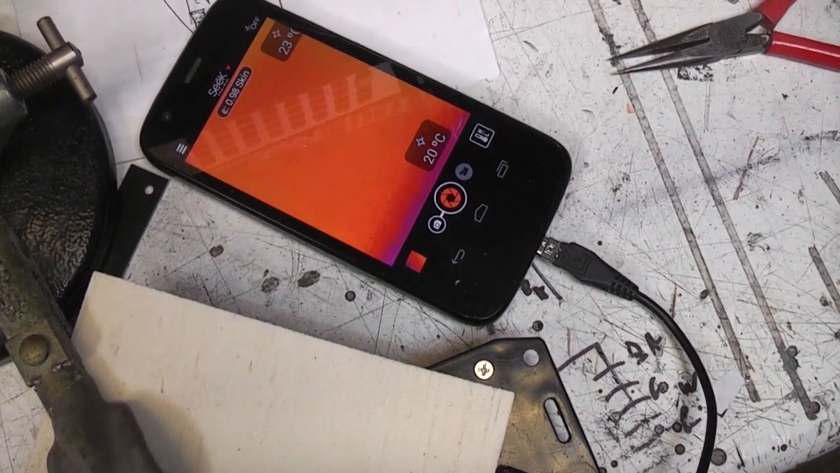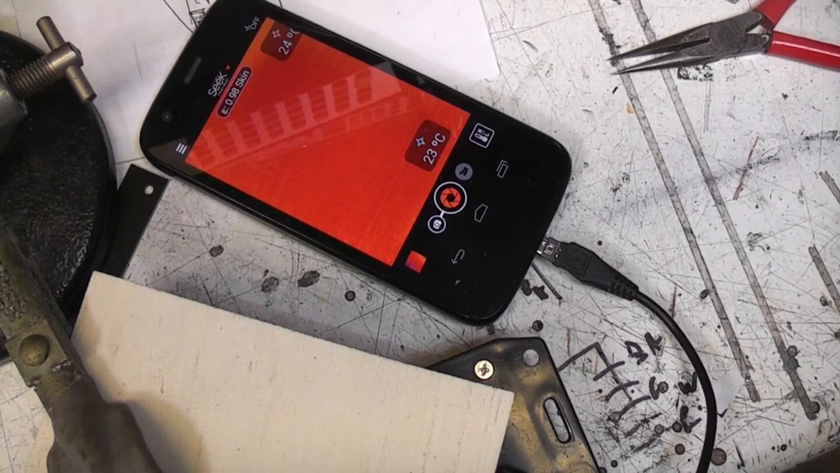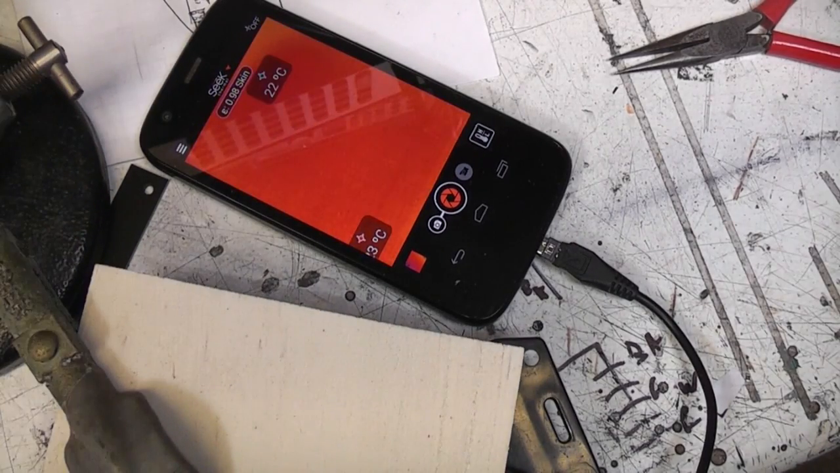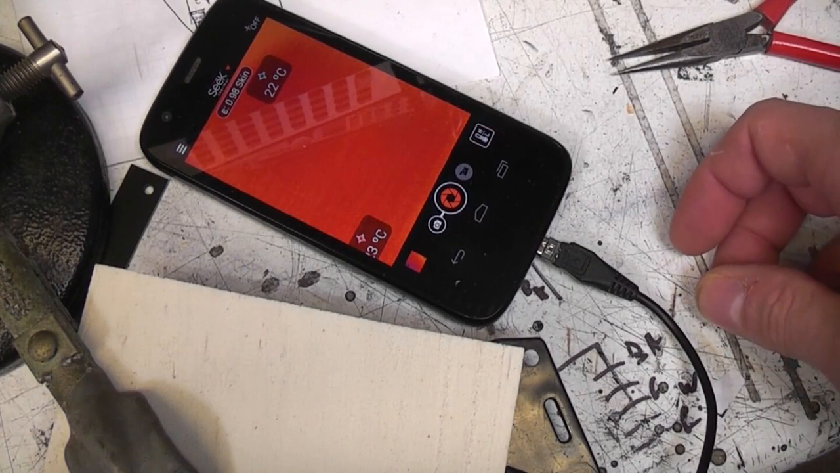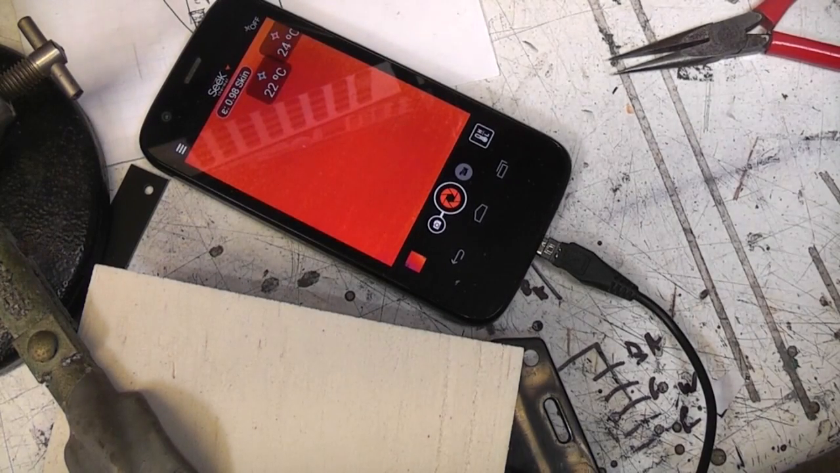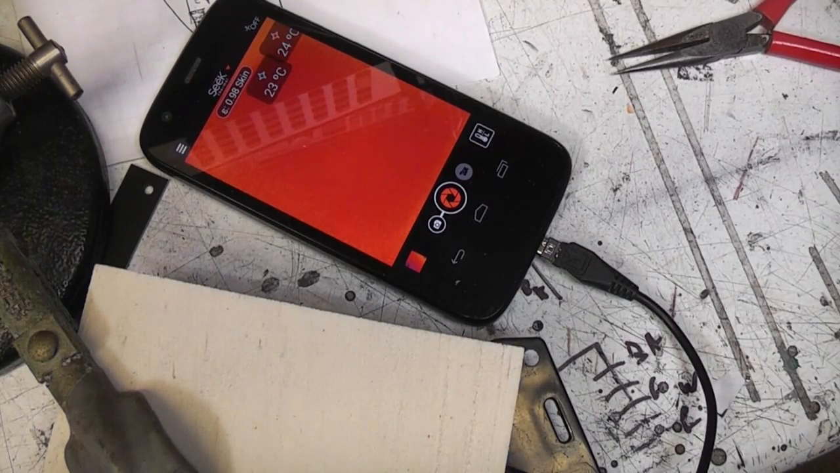I just left this overnight to cool down so it's completely stabilised to its original state, and with this lens this is now showing a pretty even flat field. There's a tiny bit of shading, but nowhere near as much as original, so I can pretty much conclude that the issue is lens positioning. It'd be interesting to see what other units are like, whether there's some systematic issue in their production process, like maybe the glue shrinks or something over time. But okay, it's a cheap thermal imaging camera, but it seems like the production process isn't as good as it could be.